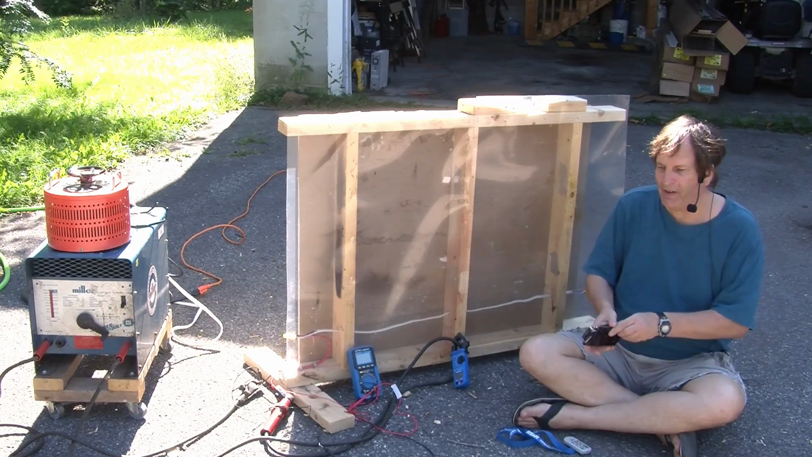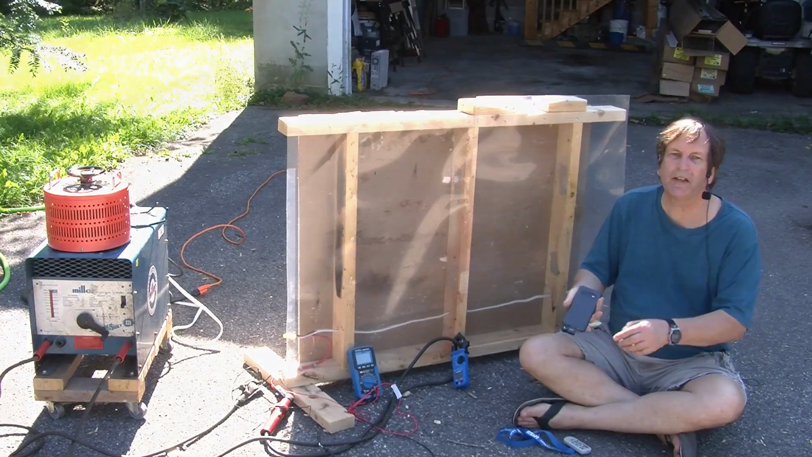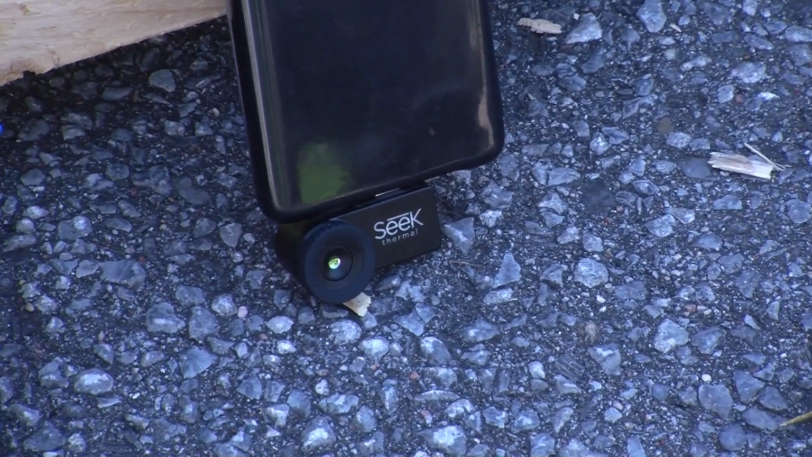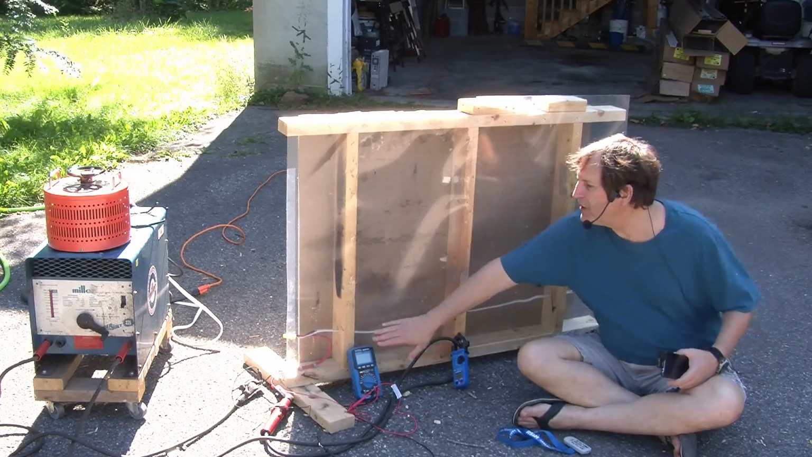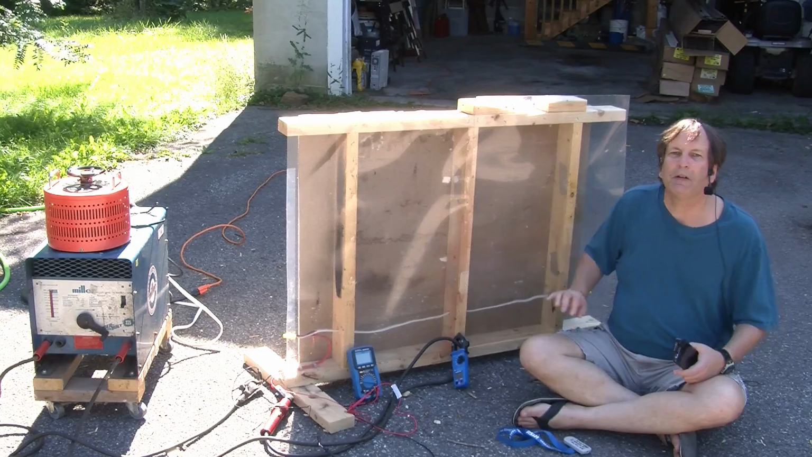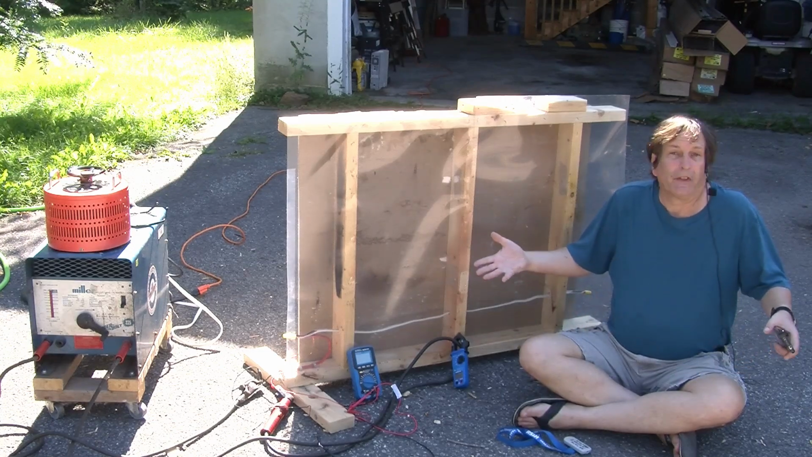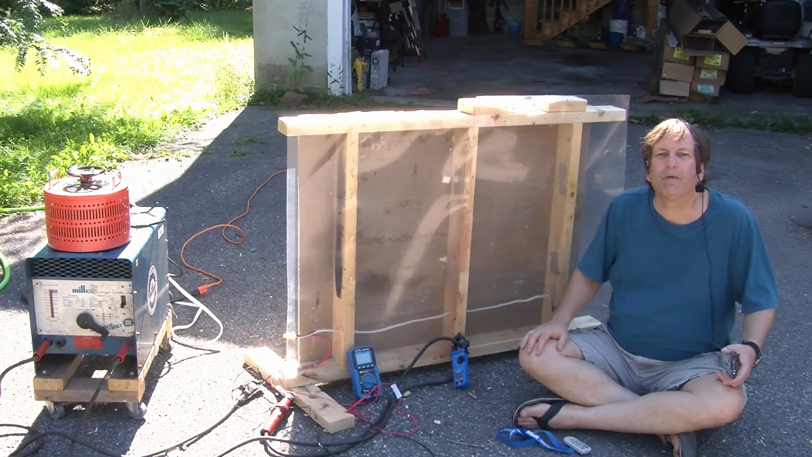Now, I also have a nice new little toy, and that is this Seek thermal camera, and we're going to use that to see if we can see the wire heating up and if there are any hot spots, such as perhaps inside the 2x4s, that might make the situation even worse. So, with all of that having been said, let's get on with the experiment and see what happens.